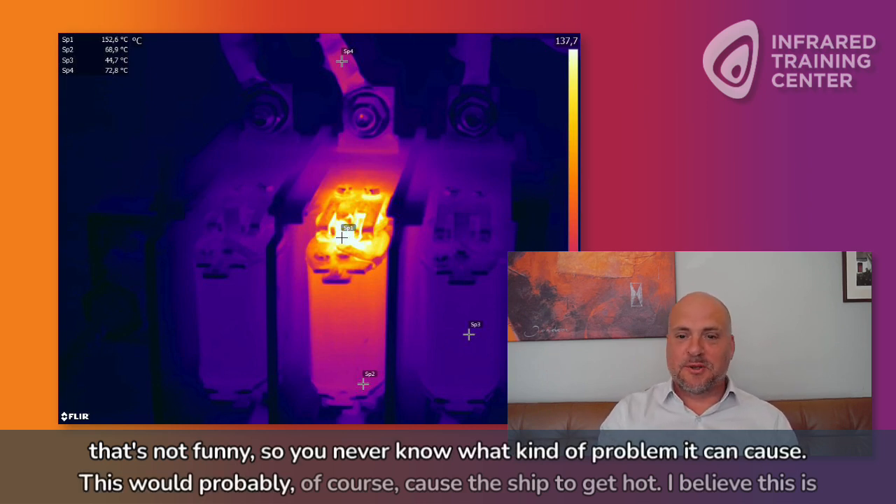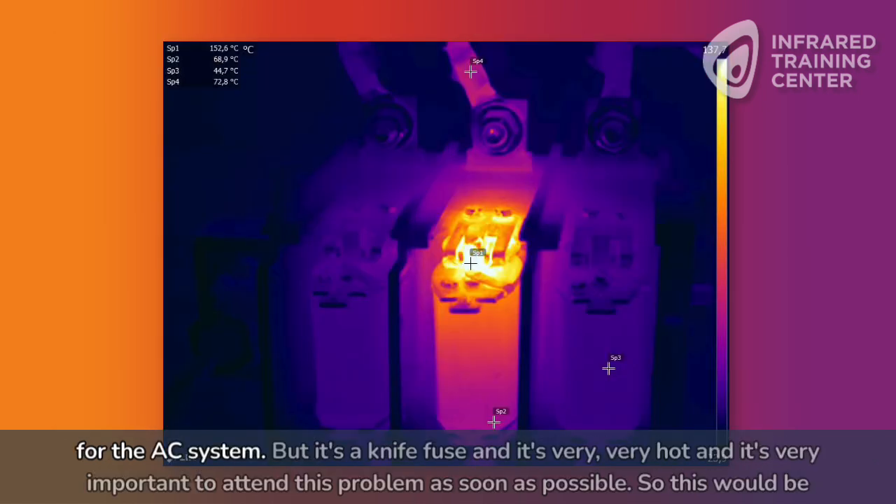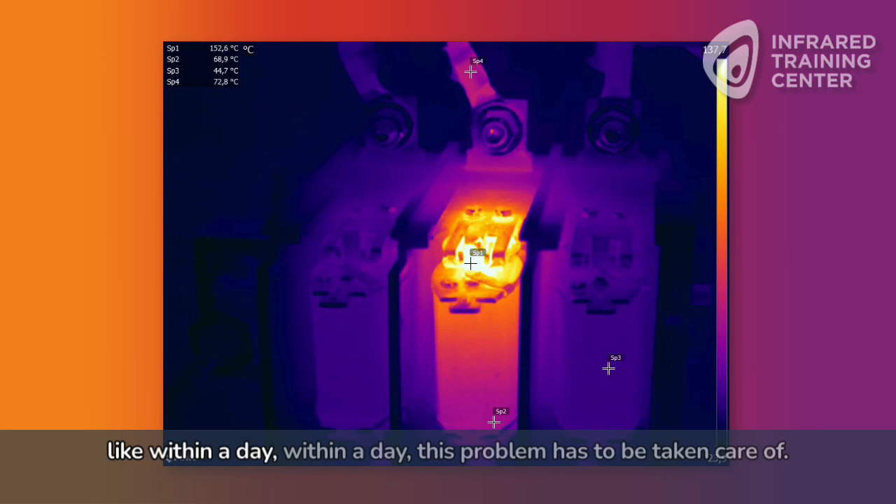This would probably just cause the ship to get hot. I believe this is for the AC system. But it's a knife fuse, and it's very, very hot, and it's very important to attend to this problem as soon as possible. So this would be like within a day. Within a day, this problem has to be taken care of.